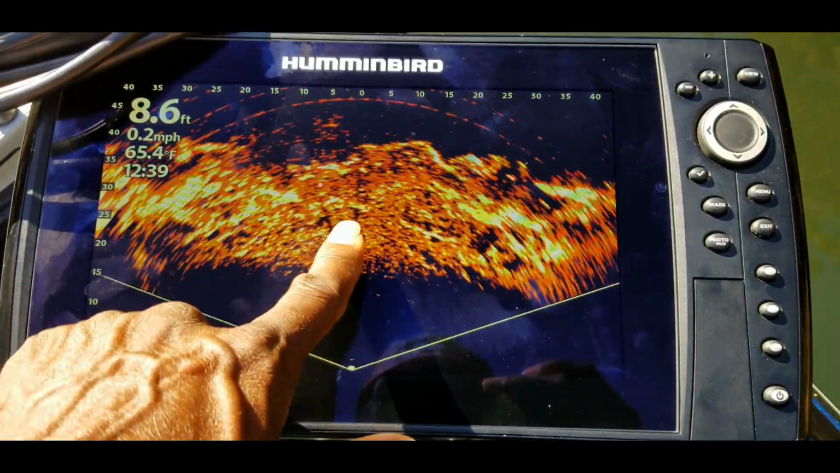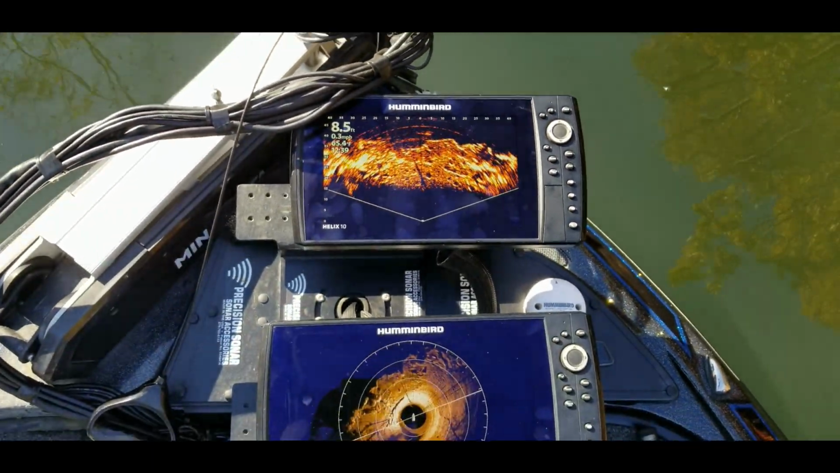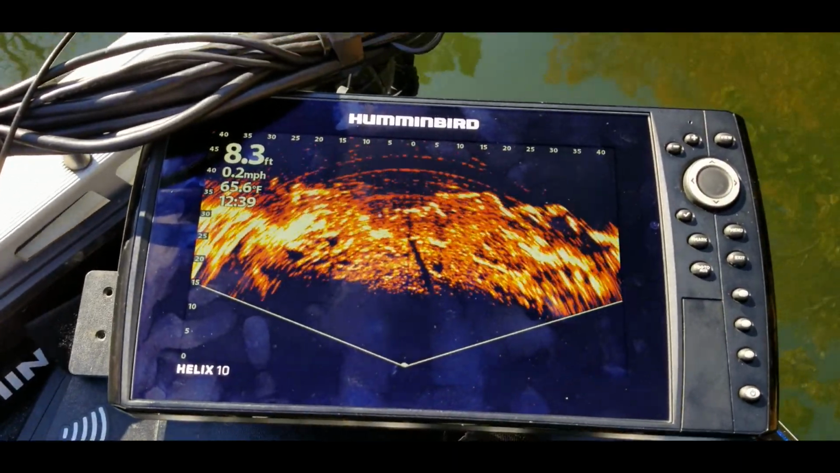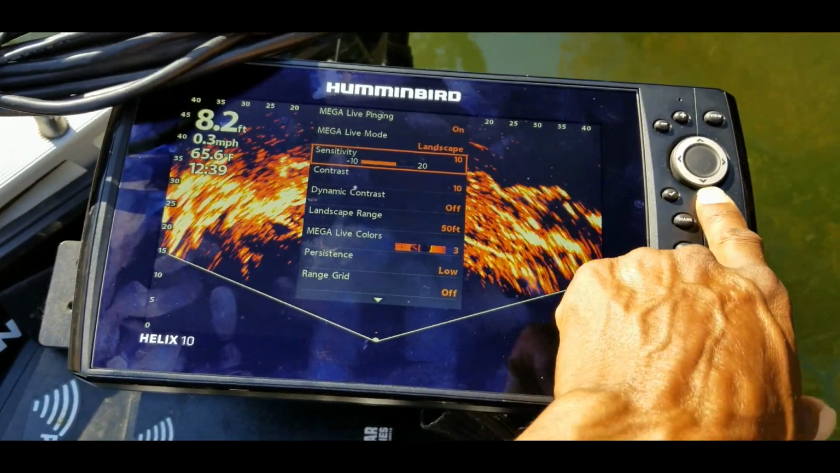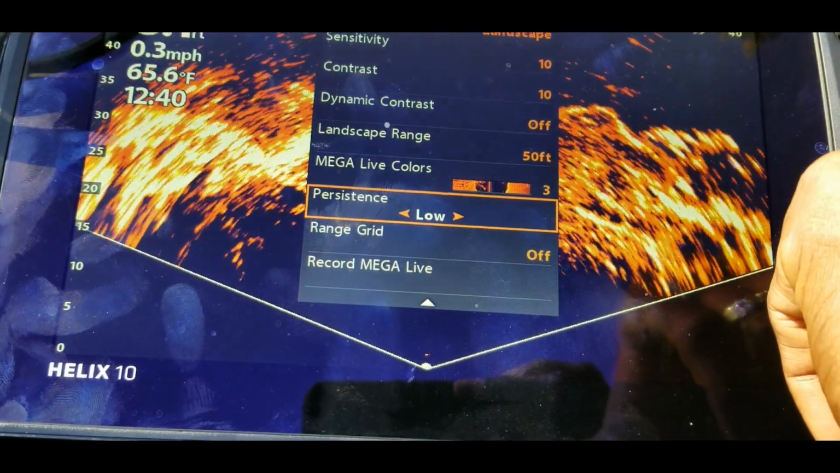So like I said, look at these individual boulders on here. The more that you look at the screen, the more you will be able to determine what it is that you're looking at, and eventually get to the point where you will be able to locate fish. So one of the things that I mentioned in the video that I will link in the description is, let's go to menu, and you want to go to persistence mode.